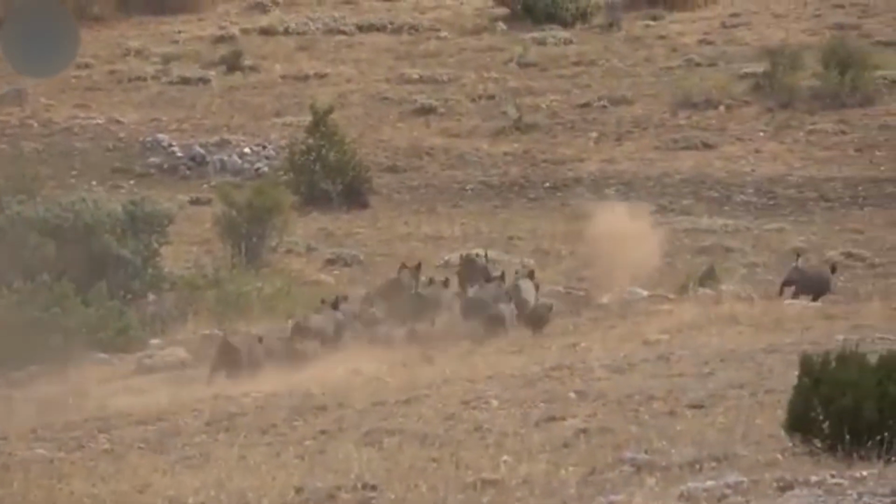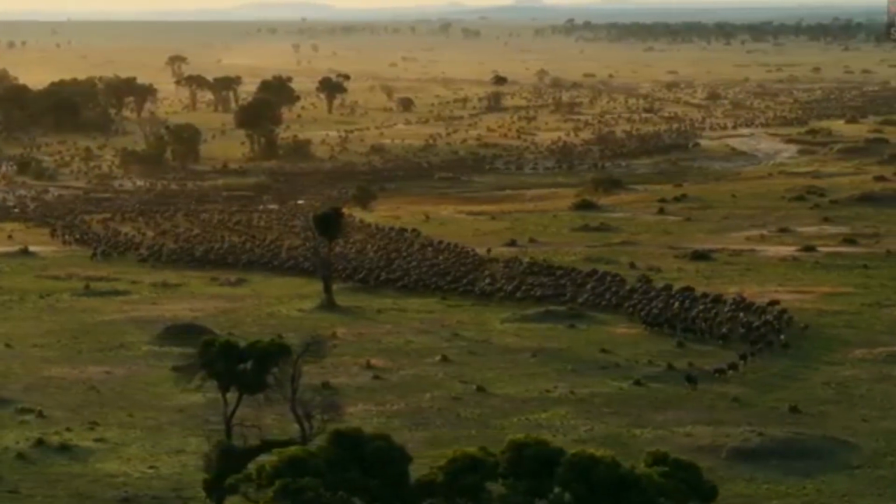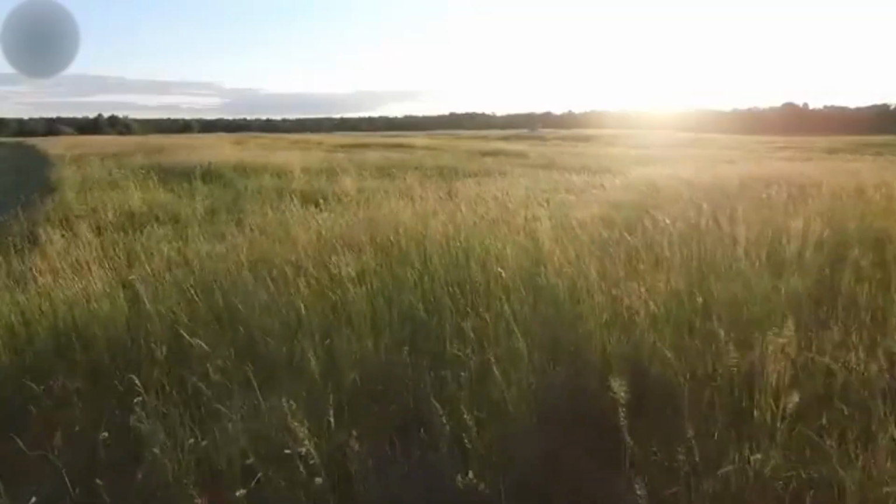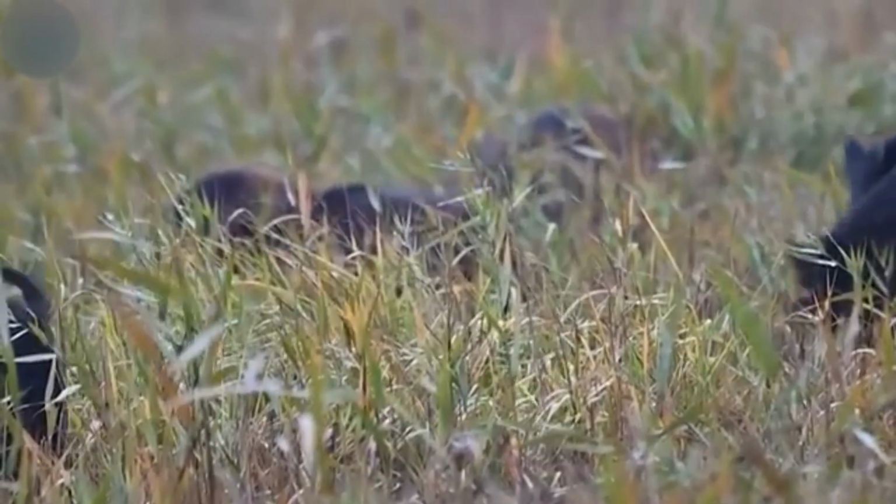The moment we reached the rendezvous point, there was no time for small talk. We locked in our scopes and swept the terrain. Then we saw them, a massive herd moving through the brush. Once everything was in position, the hunt was on.